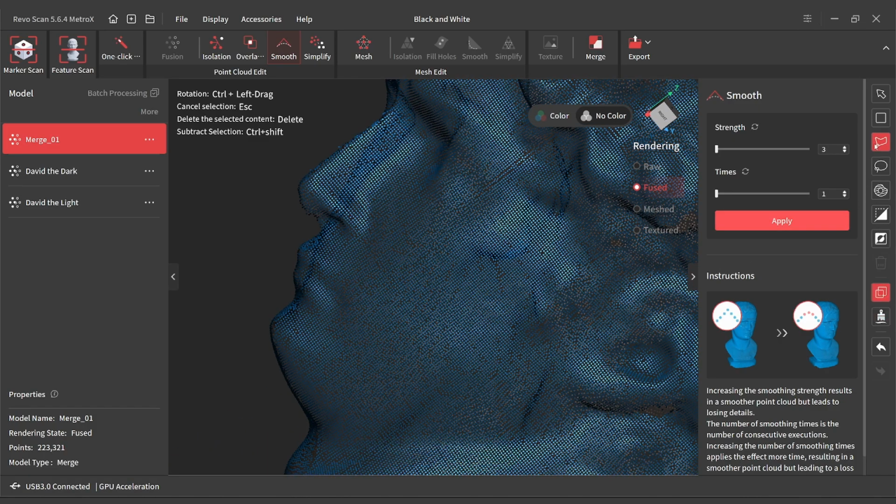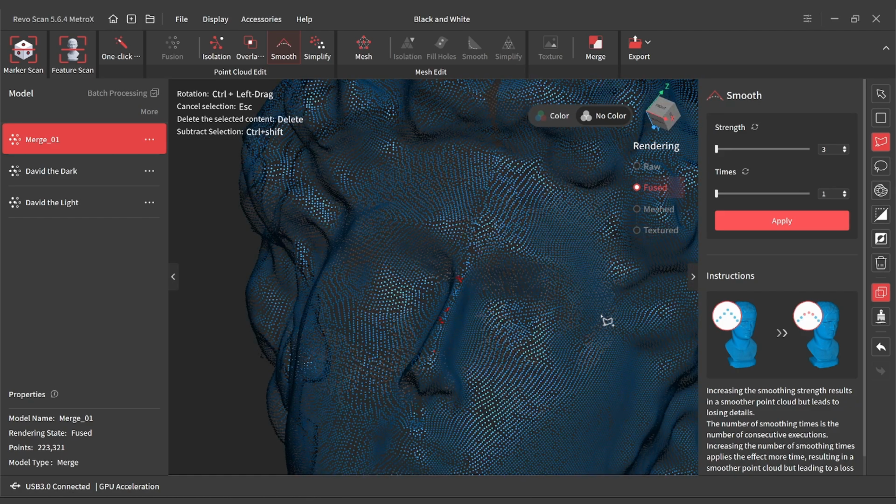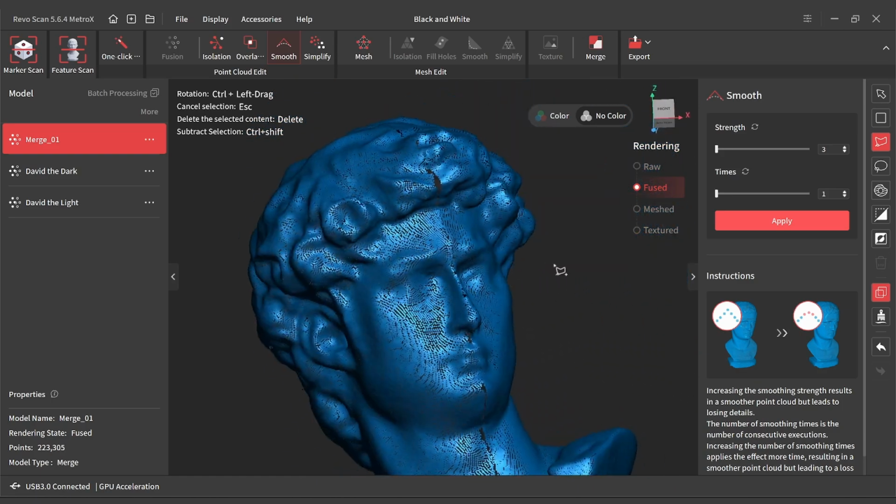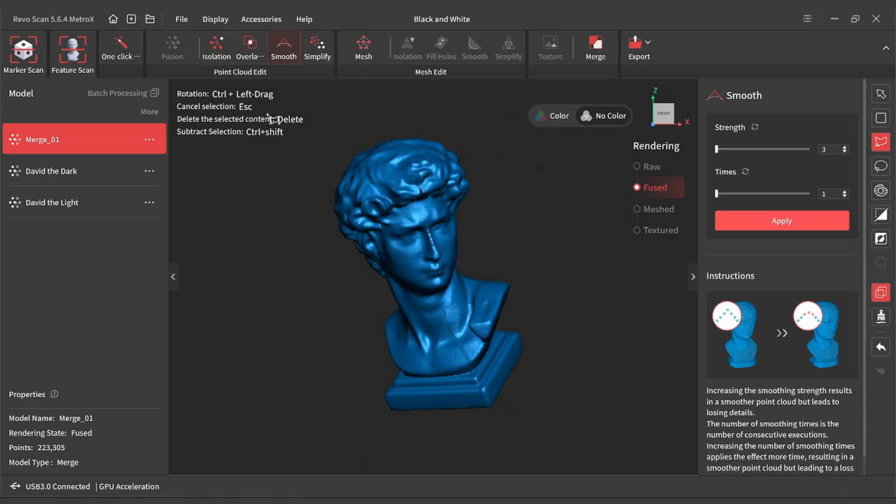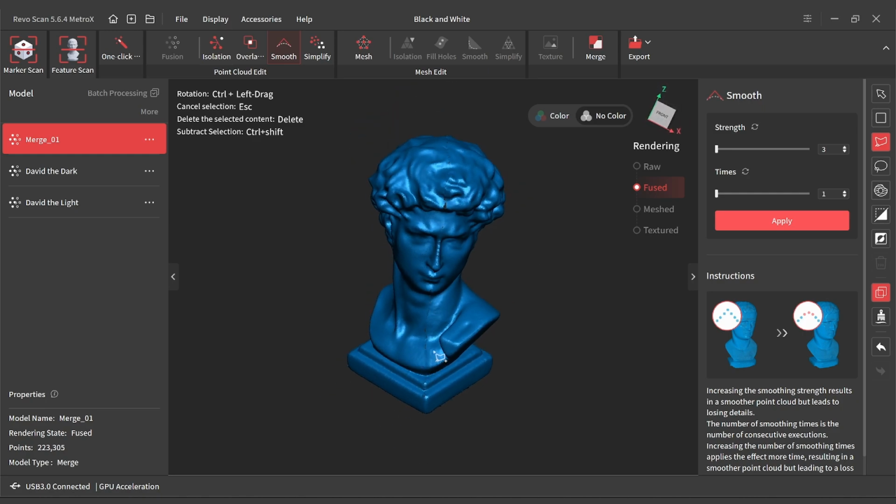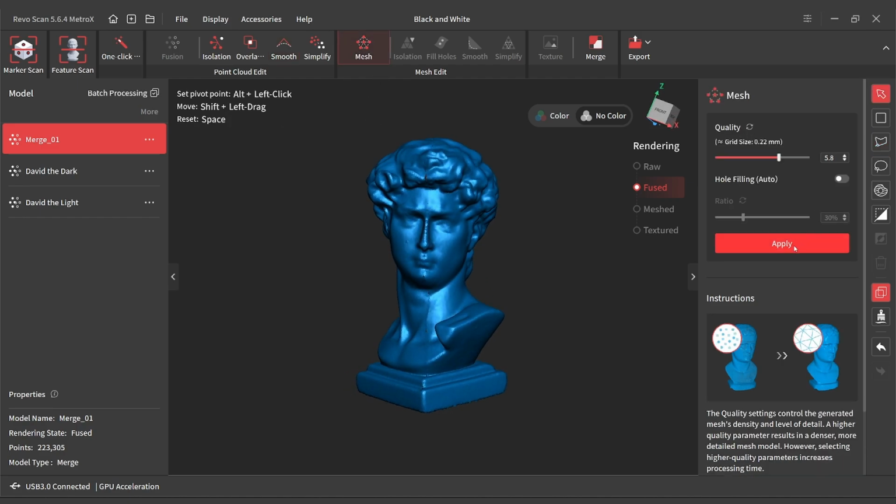Actually, one of those perfect times to use manual select. Yeah, we just had some floating data there. Maybe a little bit of a hole, but I think that'll be okay. What we can do now is come back out. Let's switch this back to perspective. I have a little bit of a scar down here, I think. A little bit more cleanup to get rid of that, but let's mesh it and see what we've got.